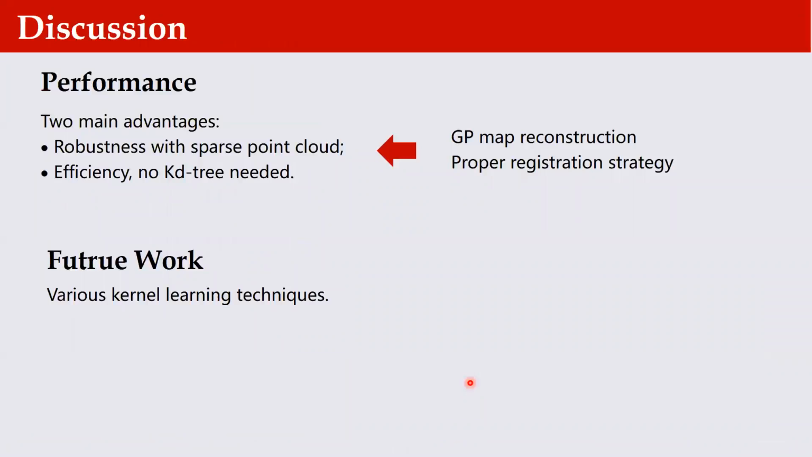The two main advantages of our method are the robustness with sparse point clouds and the efficiency. They are all derived from the GP map reconstruction and the proper registration strategy. It also opens the possibility to various kernel learning techniques for better performance, which is our future work.